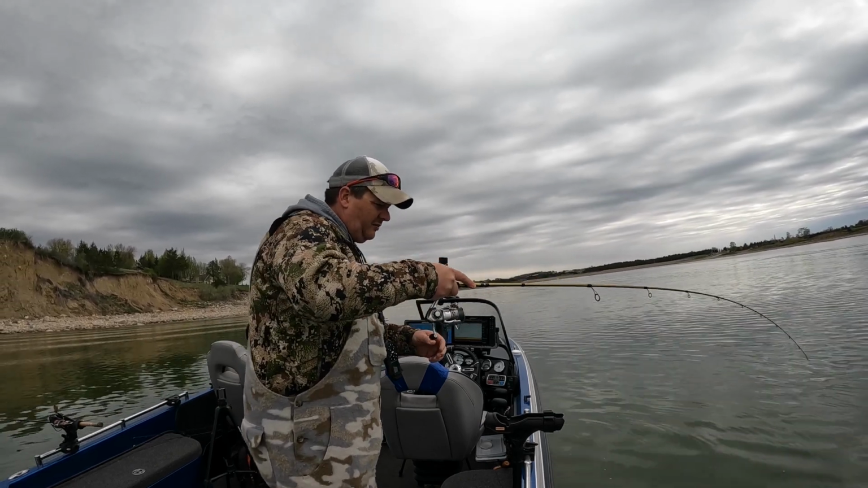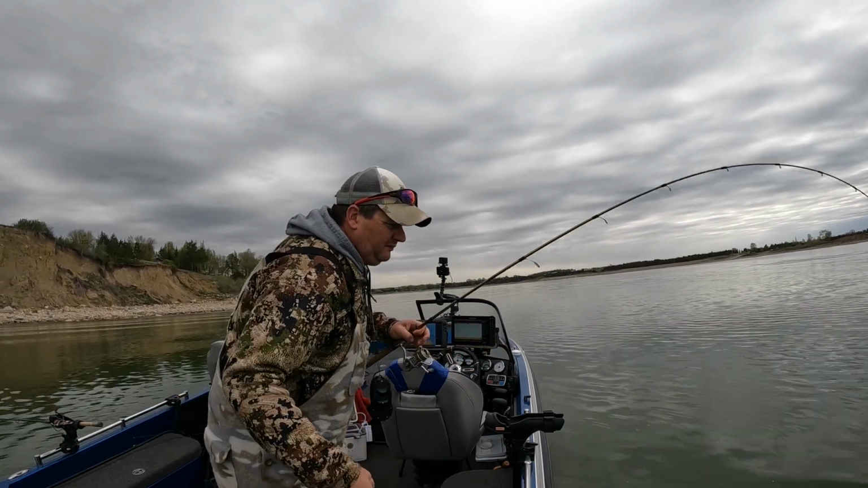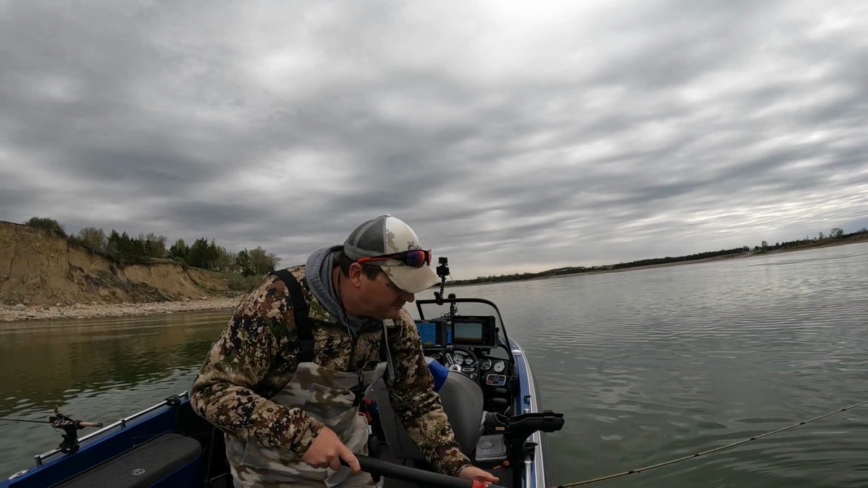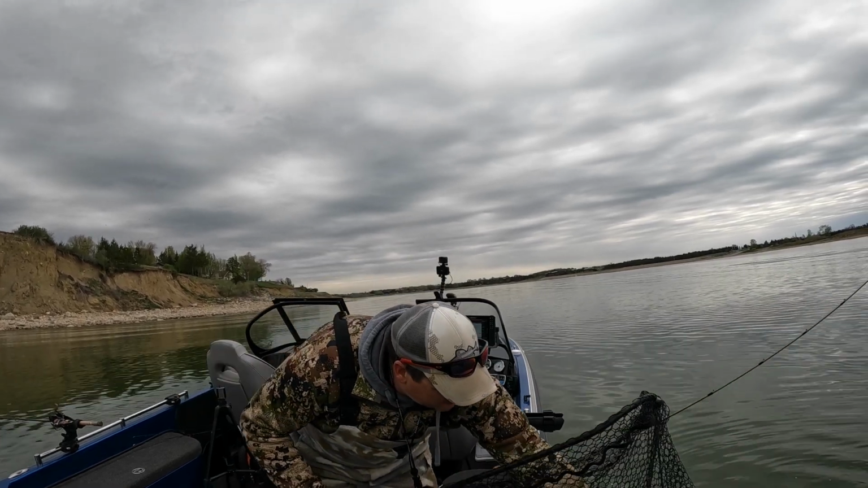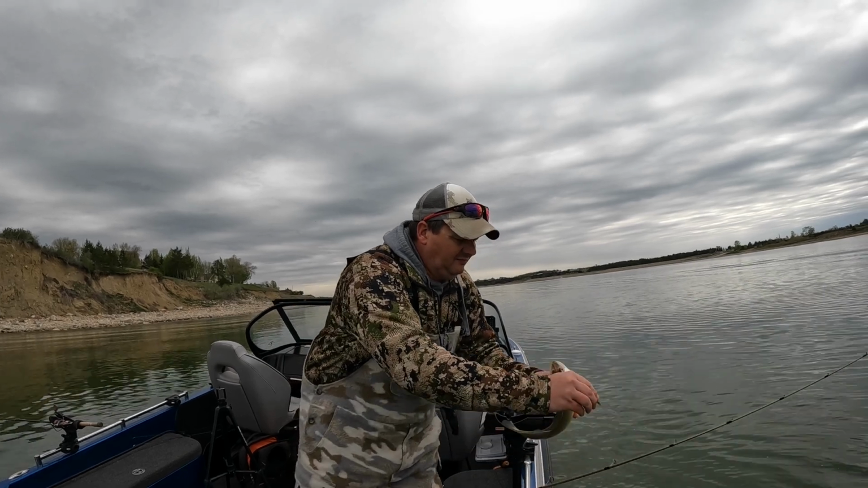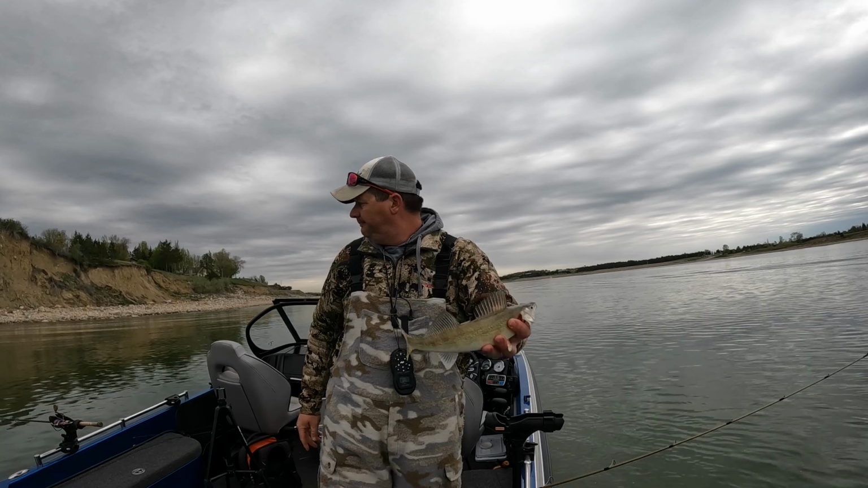Nice head shakes. That's a good walleye there. Nothing too big. Switched to a jig and a minnow now.